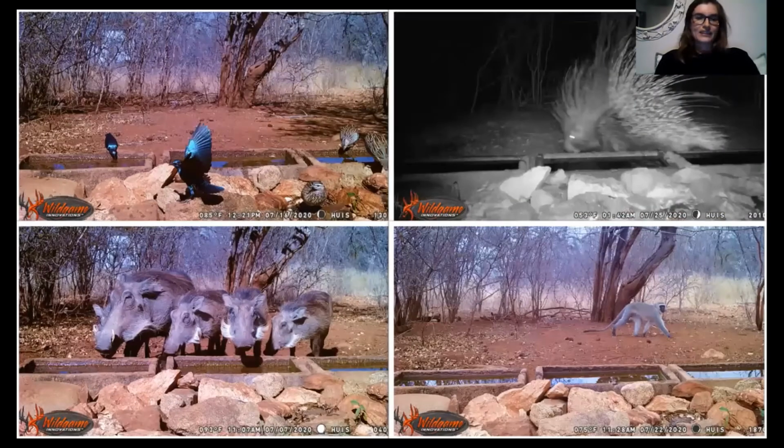And then some nice photos of Cape glossy starlings and some crested francolins sharing the drinking troughs there. And I just love this family portrait of warthogs coming in to drink, as well as an African porcupine and a vervet monkey strolling on by.